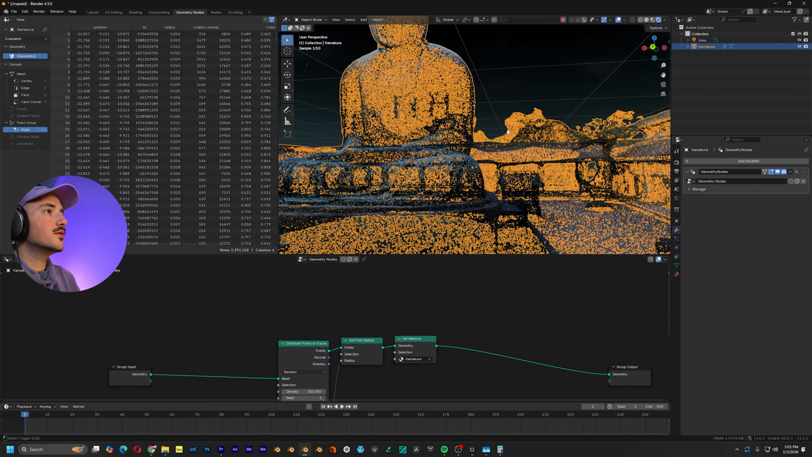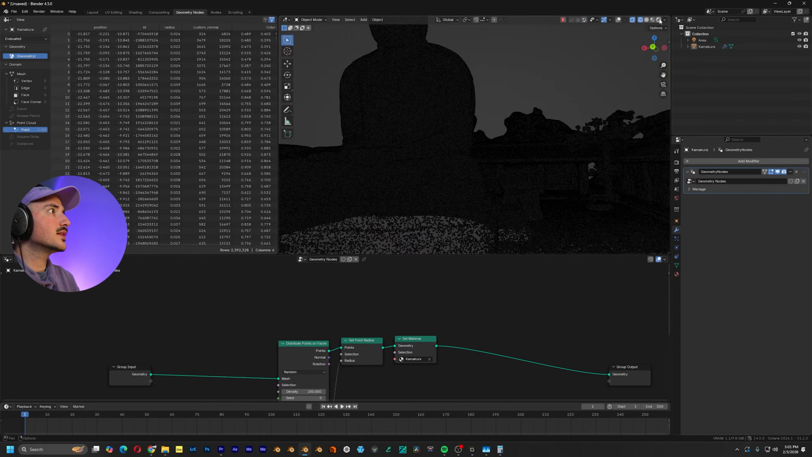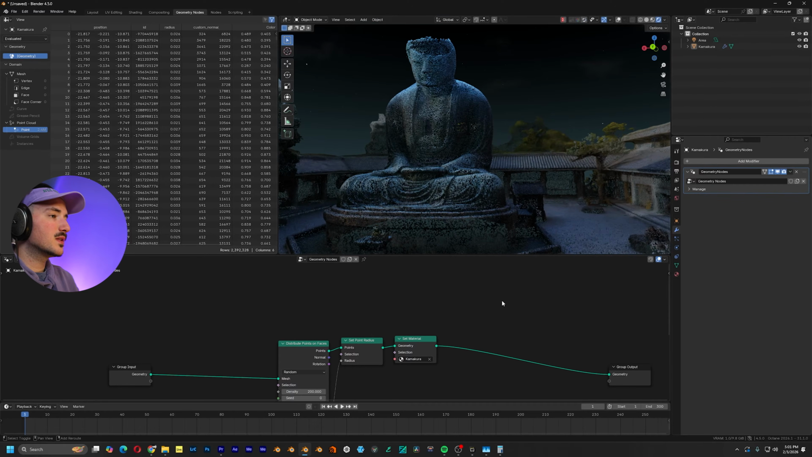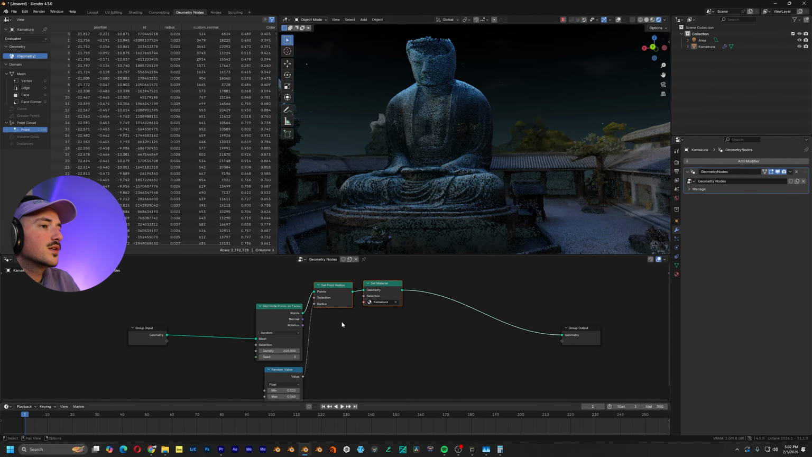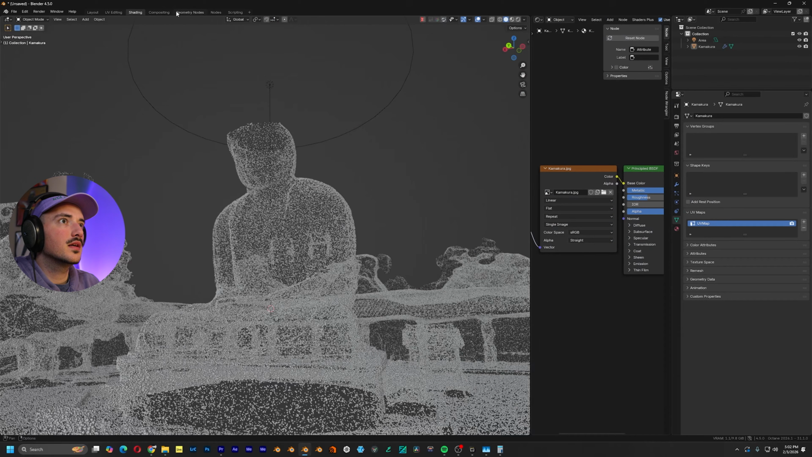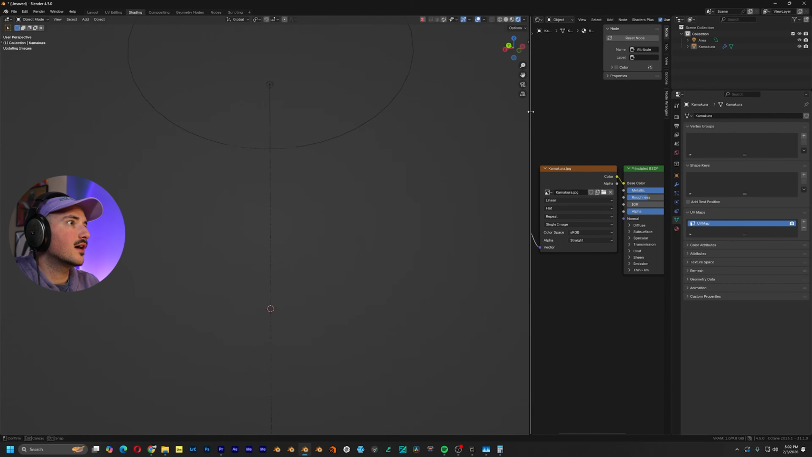One more thing that we can do to make the points pop is we can grab its normal and do some special shading with that. So because we already have a normal here, we can just plug this in here, output attributes, and let's name this normal. And the reason why we're doing that is for a neat little trick I figured out in Blender shading,